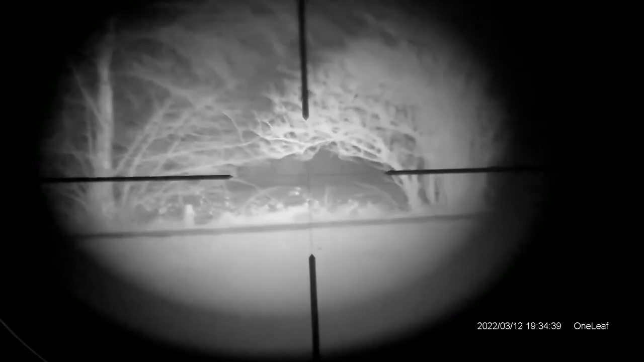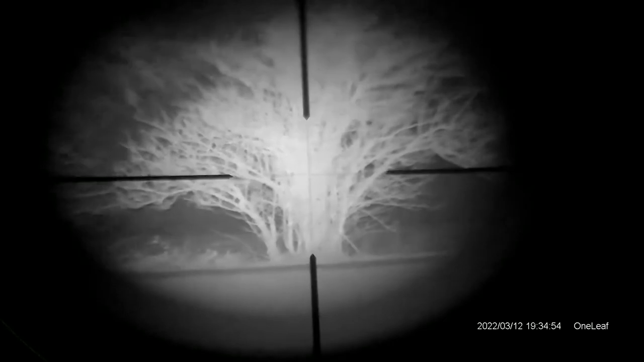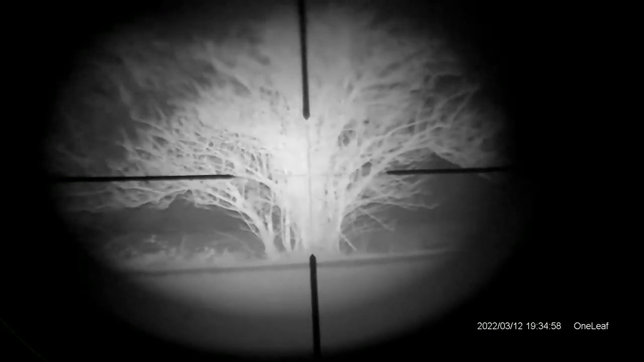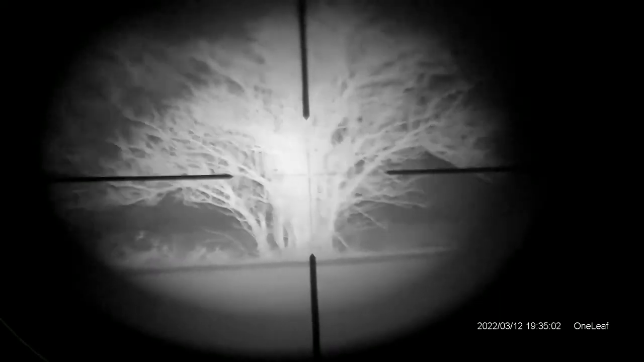I've left the sound back on this bit because I've turned a different direction, and you can hear the recording and the wind blowing. Now this is the IR different settings. That's on the lowest setting, and you'll see me flick through the different settings here, and I'd say that tree is a bit over 100 yards away, probably 110 yards I'm estimating from where I'm sat.